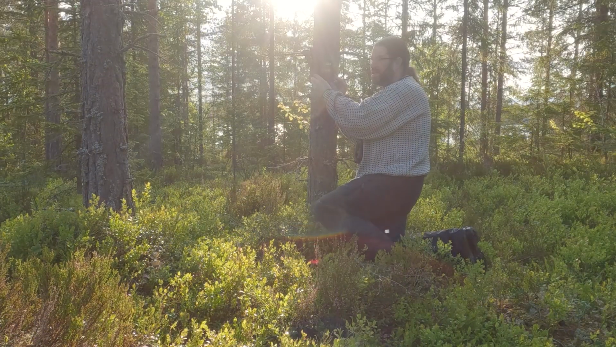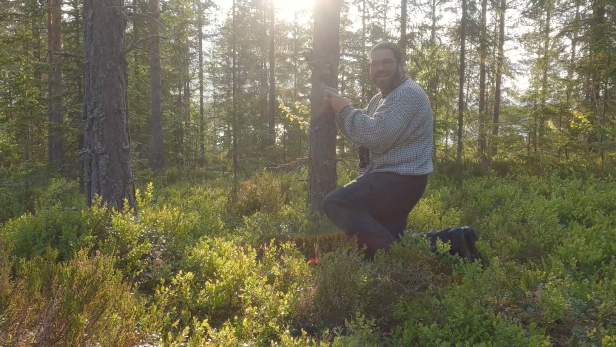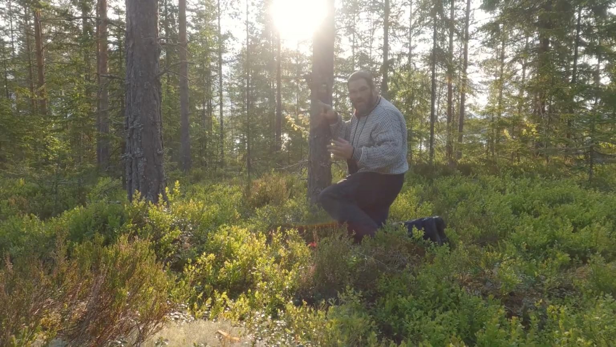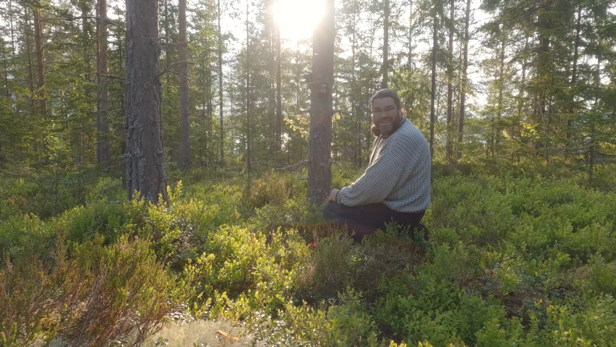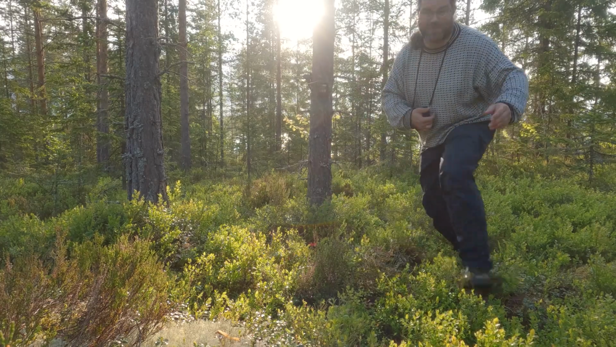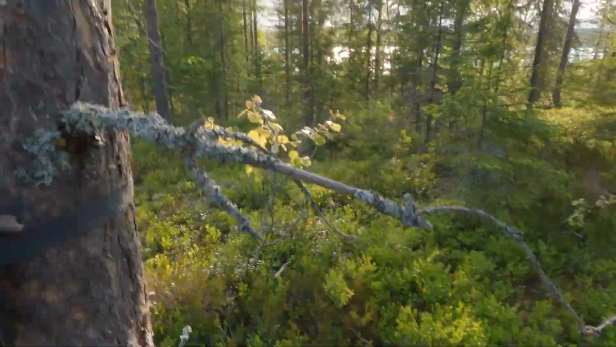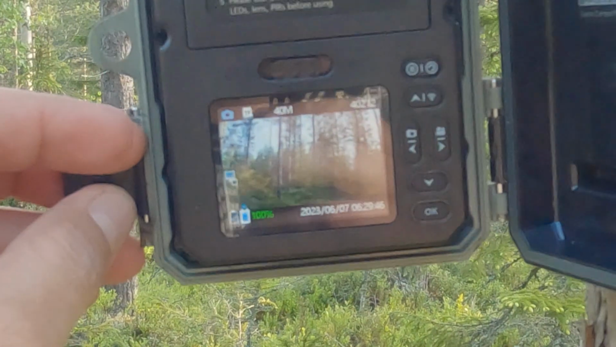Oh my goodness, it's still going and it has 100% battery. That is freaking amazing. Oh my goodness, that's no way, no way. Look at that. I'm going to try and get the screen in a place you can actually read it on this GoPro. Maybe about there.